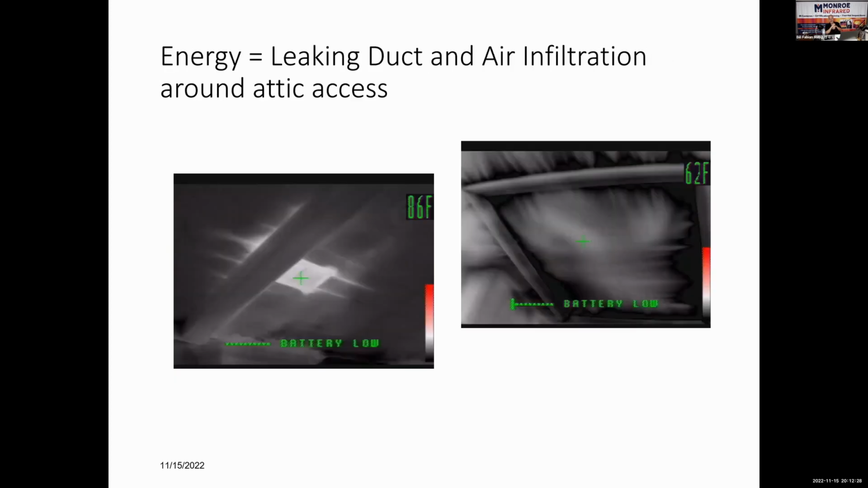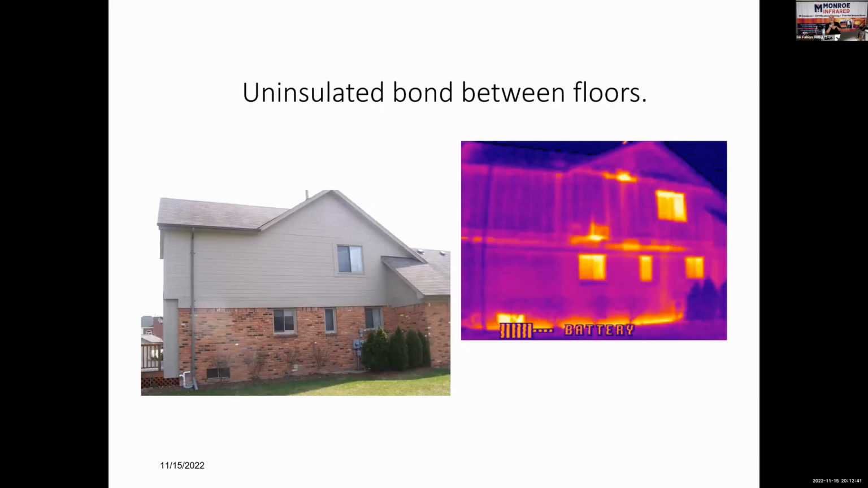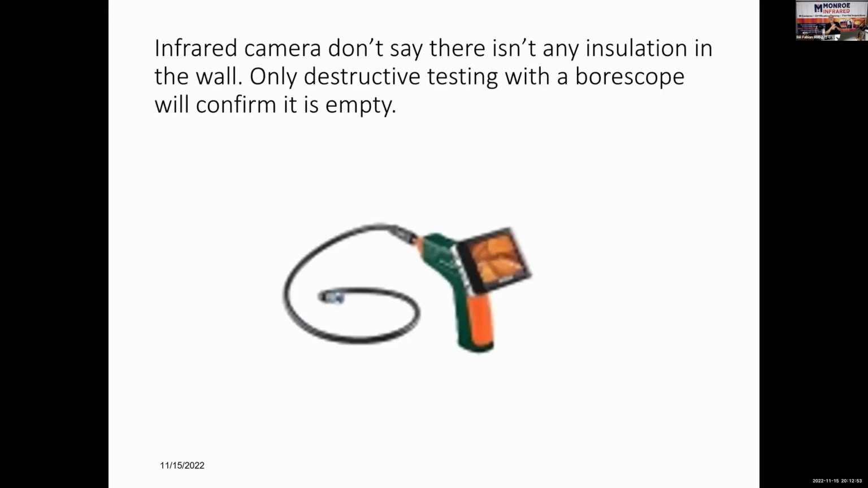Air infiltration on the right, leaking ductwork on the left. Air infiltration around an entry door during the summertime using a blower door. Hot foundation, rim joists, leaking ductwork in a wall. I mean, there's all kinds of stuff, all kinds of problems with this house. I know it's mine.